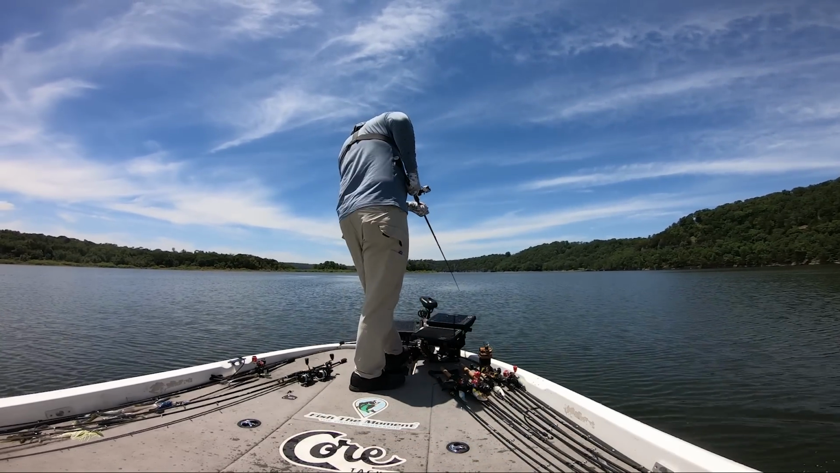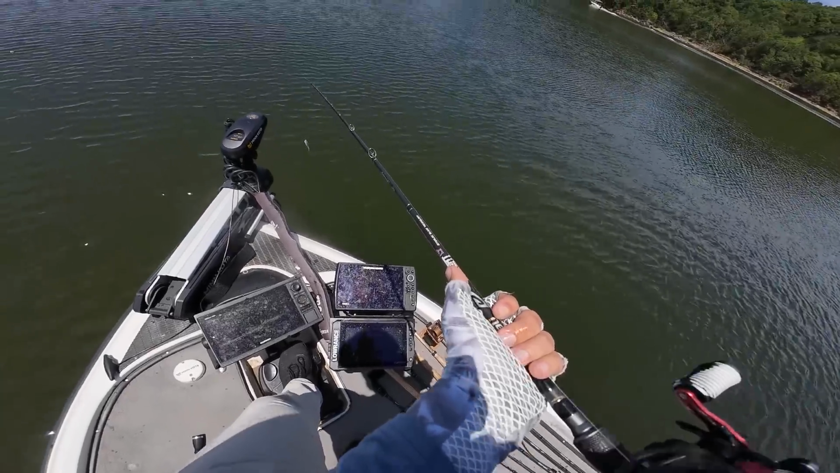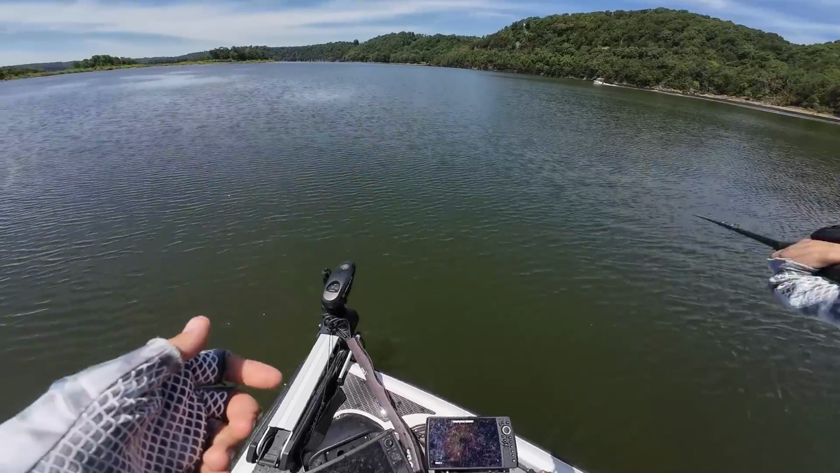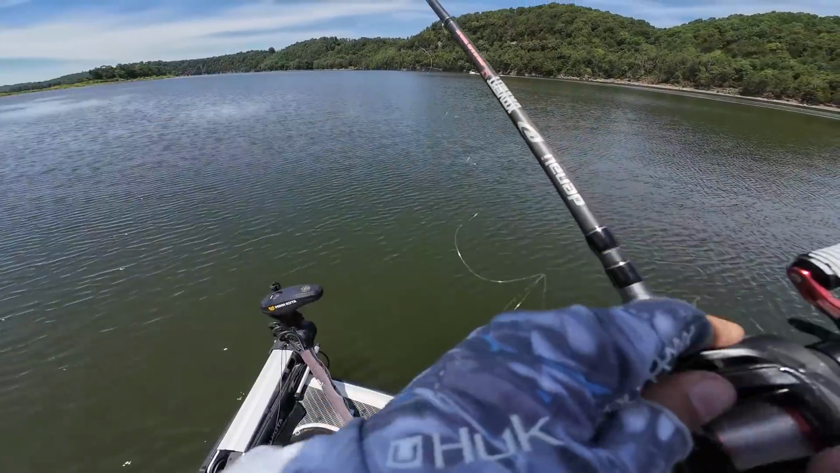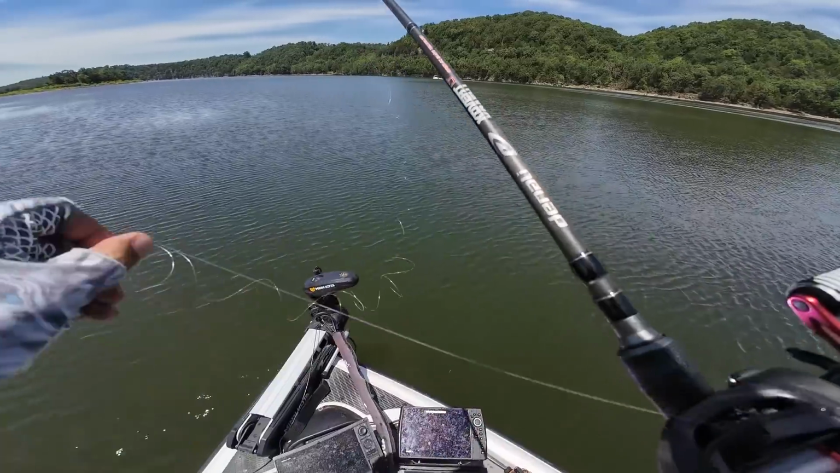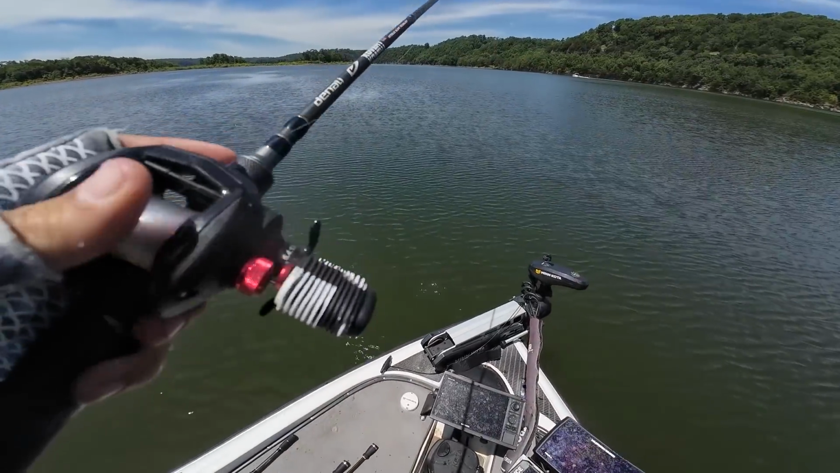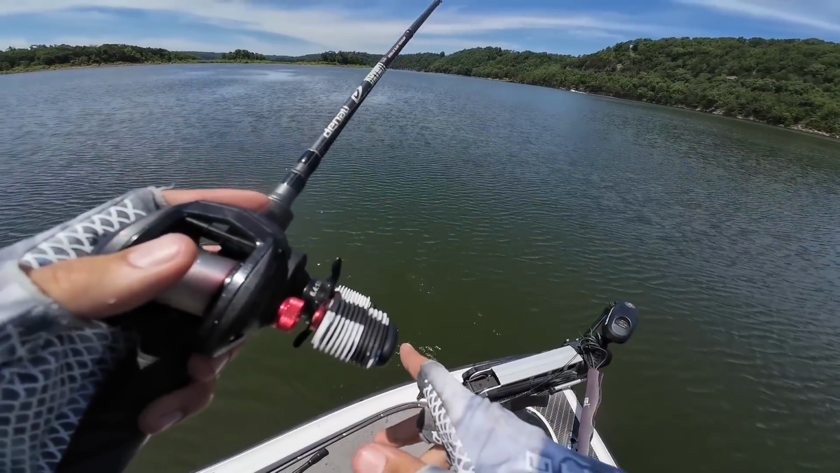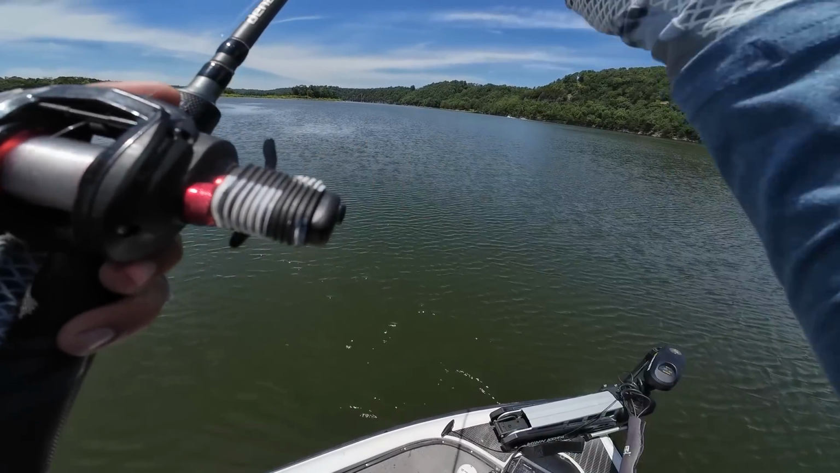Okay, so I figured out something a little bit different, which is always good. Basically I just threw that thing out there and worked it like the hair jig. Sometimes, guys, you've got to experiment like that. When those fish stop biting, you've got to do something a little bit different. Obviously, I was getting bit every single cast the other way too, so it's not like the other way wasn't working. And some days those better fish are higher up in the water column. Some days, I guess, they're on the bottom further.